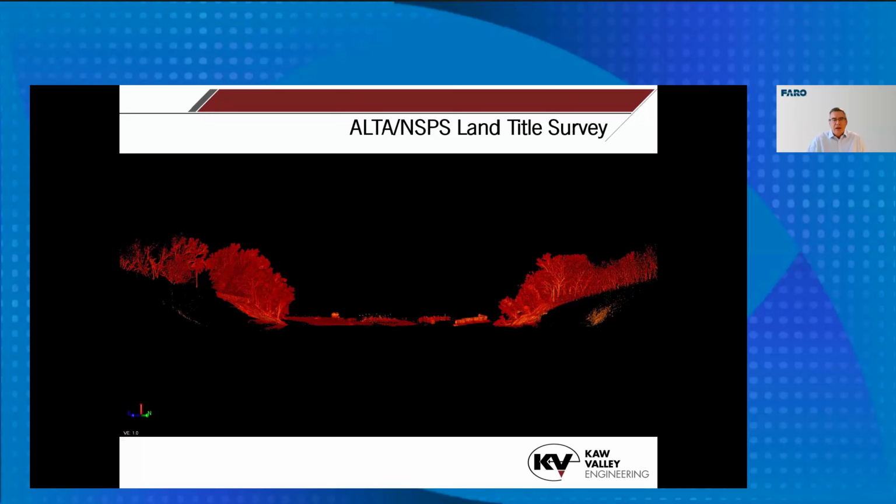Jason, I really like this application as well. I think it's one of those where you've got the right tool for the right job. You have the ability with handheld laser scanning to scan the pads, scan the trailers, but then you can also immediately take it onto a river, which is just fantastic. And that's where the efficiency and productivity comes with handheld laser scanners.